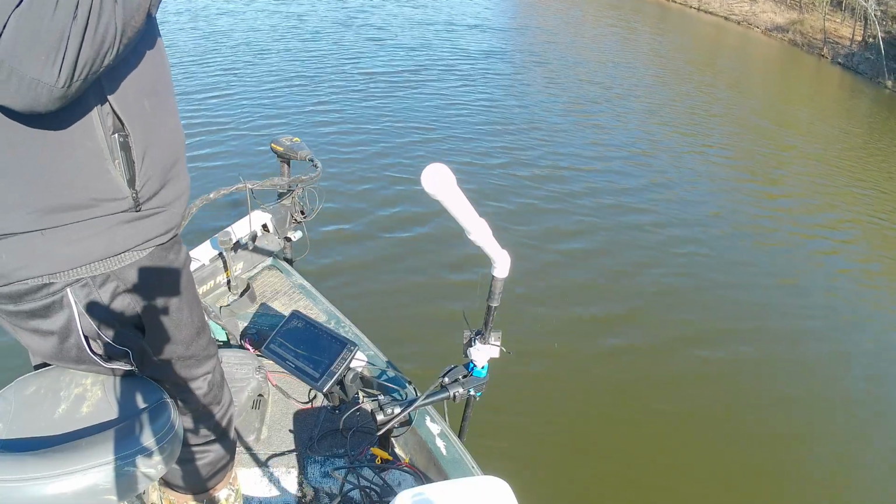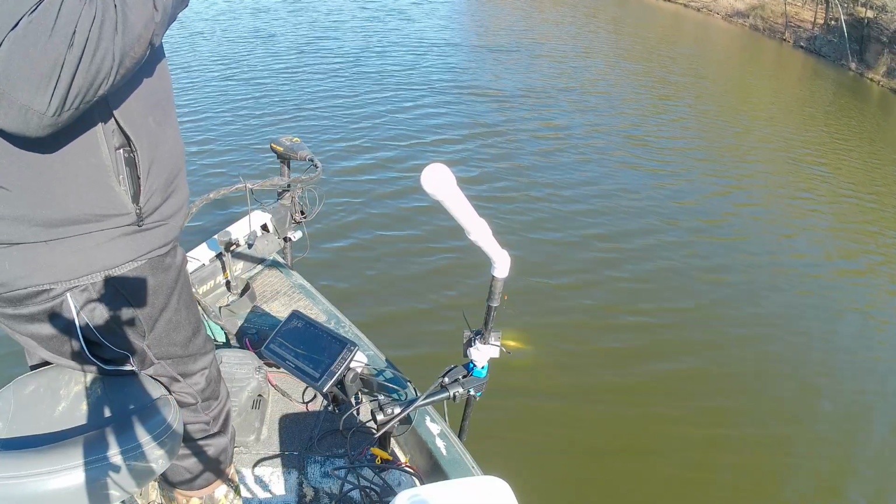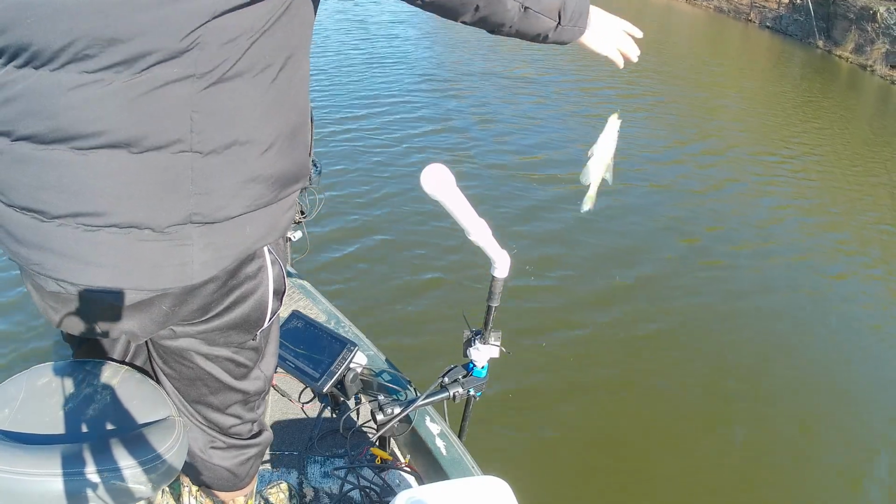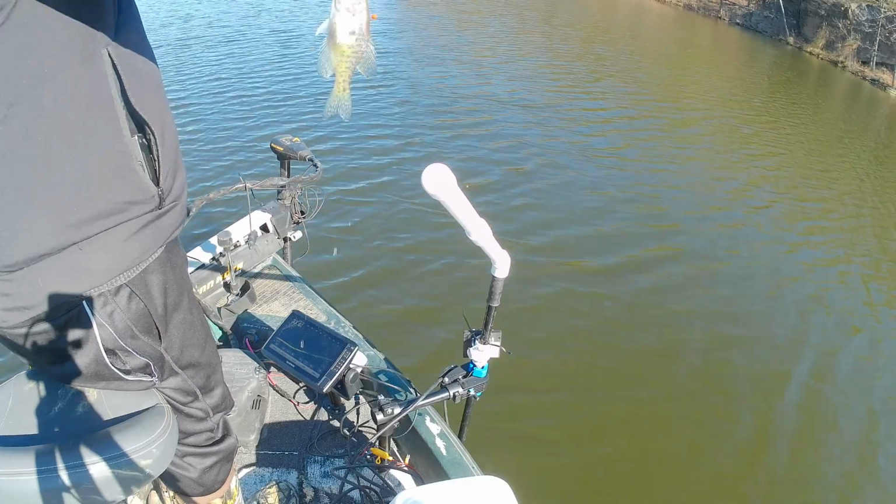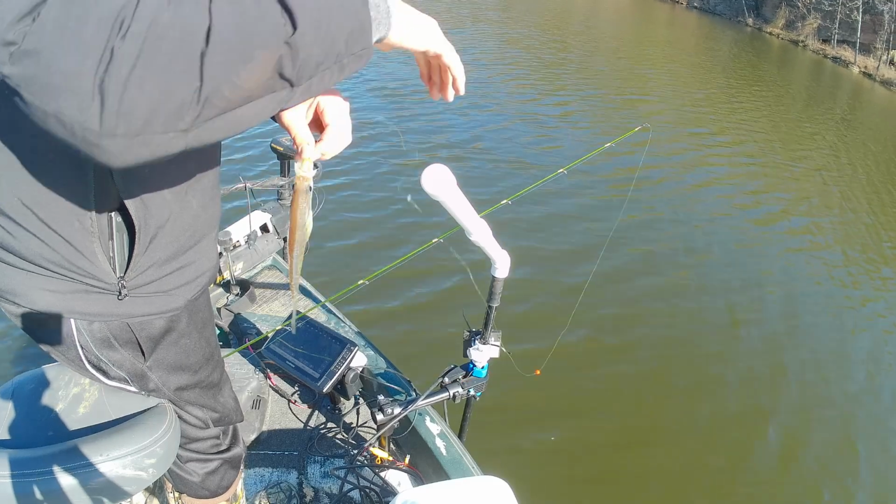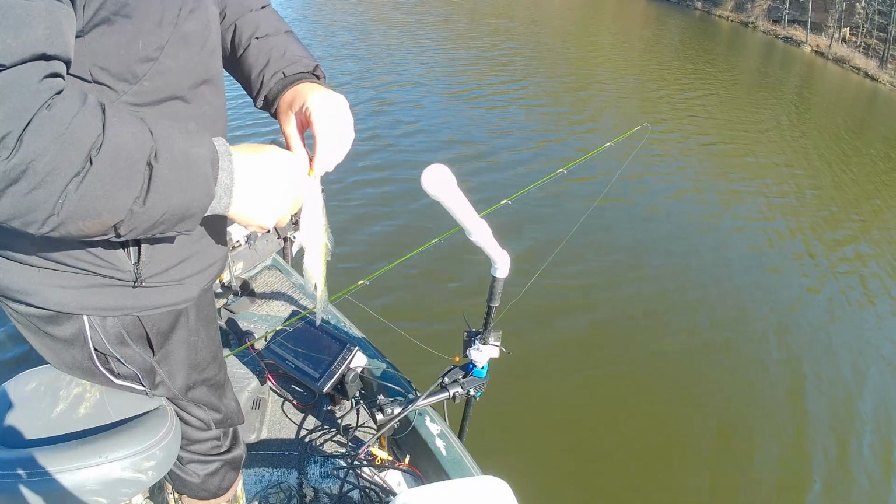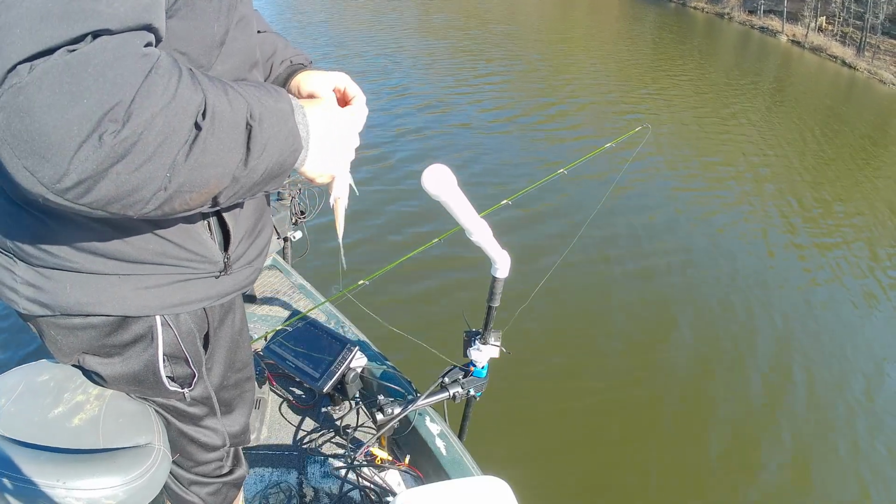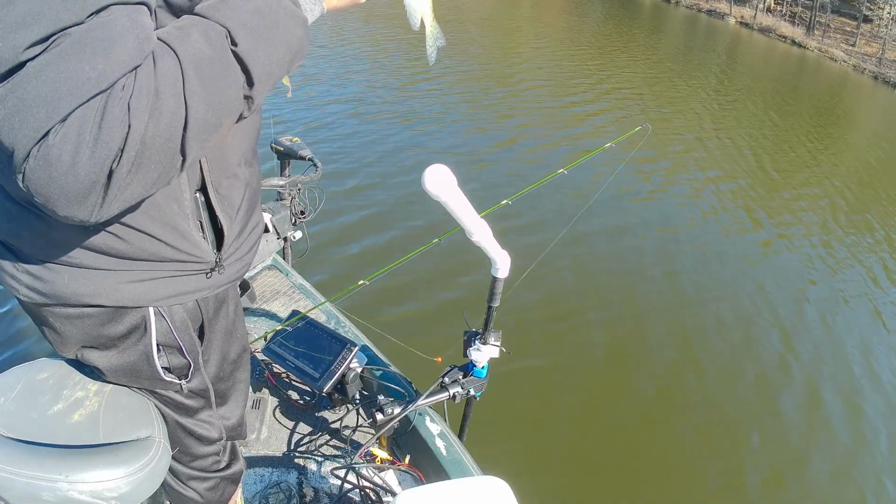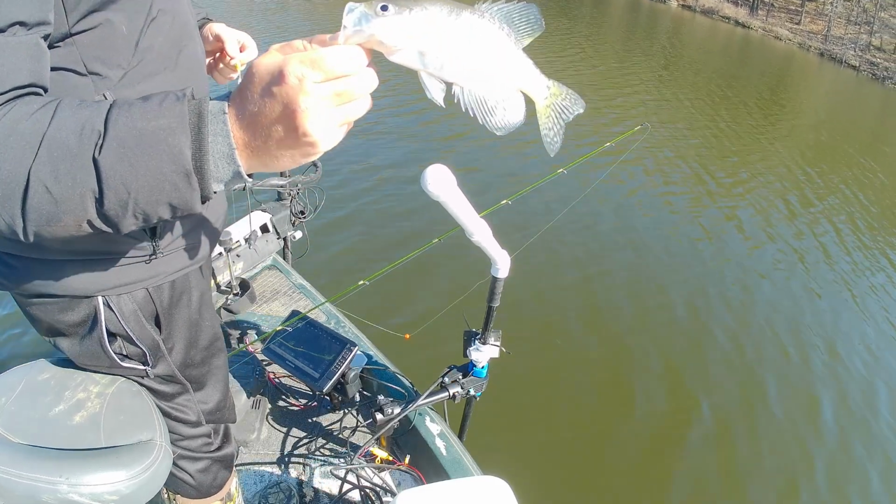Oh, there's a fish. Didn't feel like one. That was a good one. Oh, they're about 9 inches. Okay, guys, might have found a little bit. I didn't even know that he was there. Looks like he ate something, but I'm not even going to measure him. He's probably 8 inches.